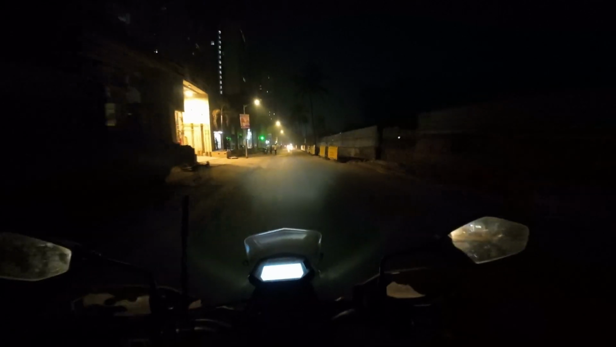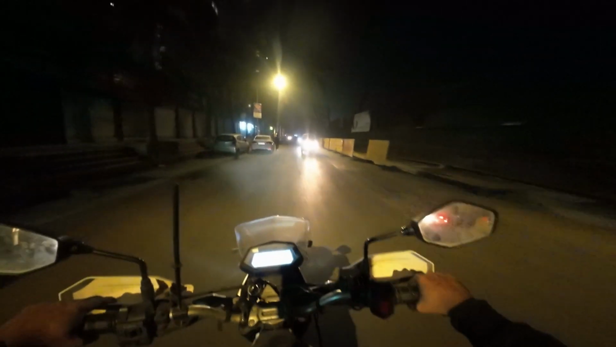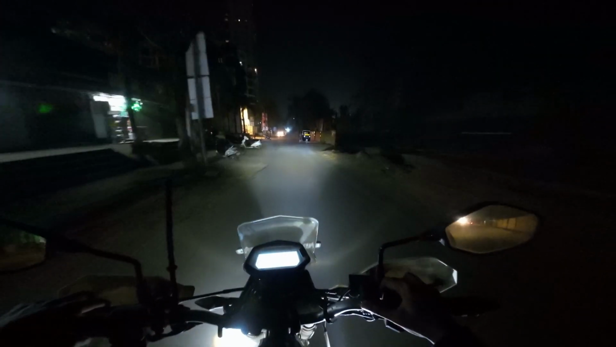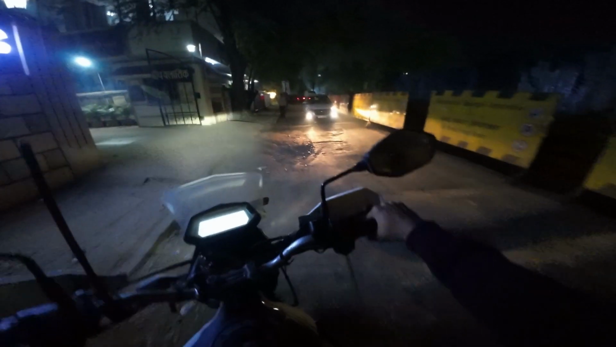So that's just my theory of braking, and I feel it results in a much calmer ride as compared to when you are aggressively braking at the last minute. It results in a much more unpleasant experience as compared to when you brake nicely and easily as your problems arrive.